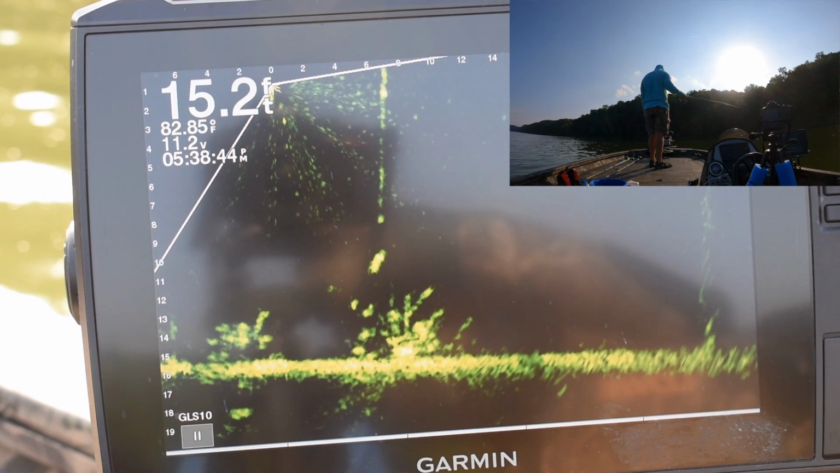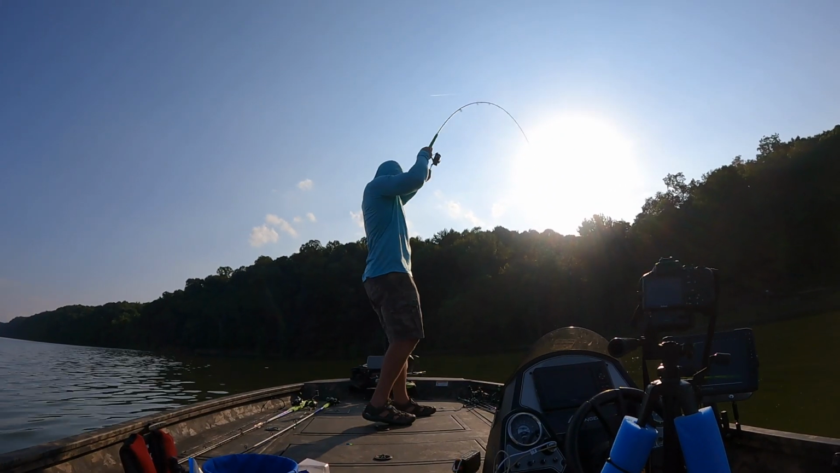Here comes a good one. There he is. That might have been our intro fish. Yeah, that was a good one.